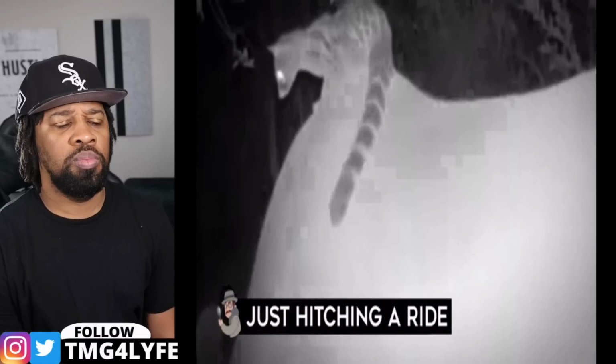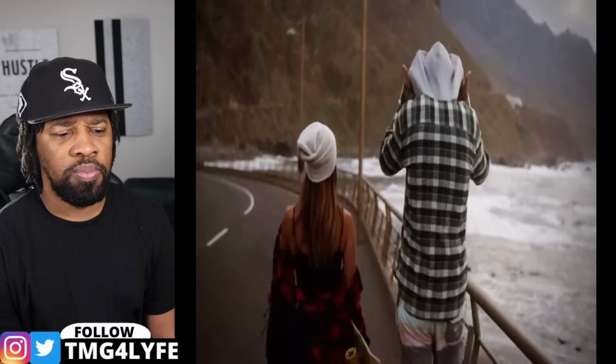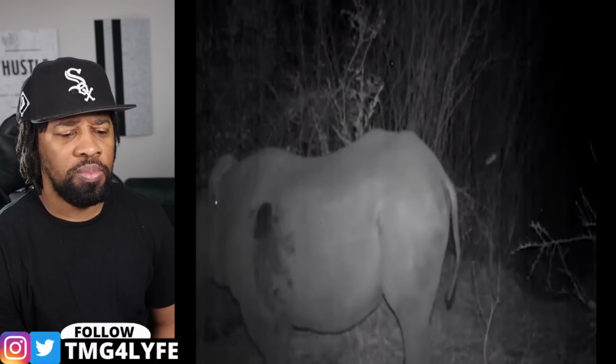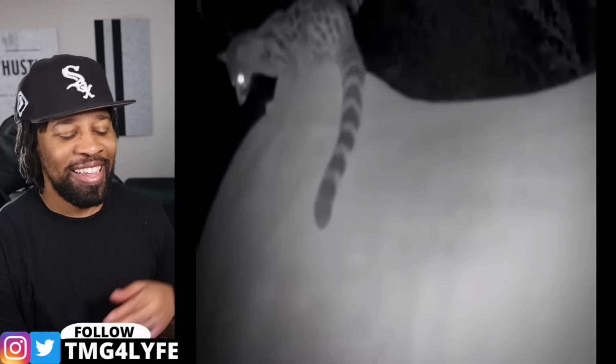Just hitching a ride. Sometimes we all need a break, but that doesn't mean we can stop moving. For humans, we just need to hop in a car or a boat or a plane. But hitching a ride in the wild is a completely different experience. Some animals find codependence, like birds picking the bugs off of hippos.